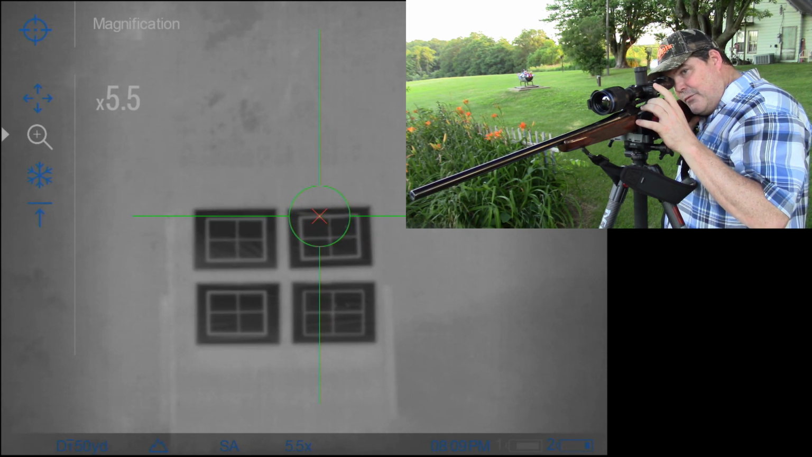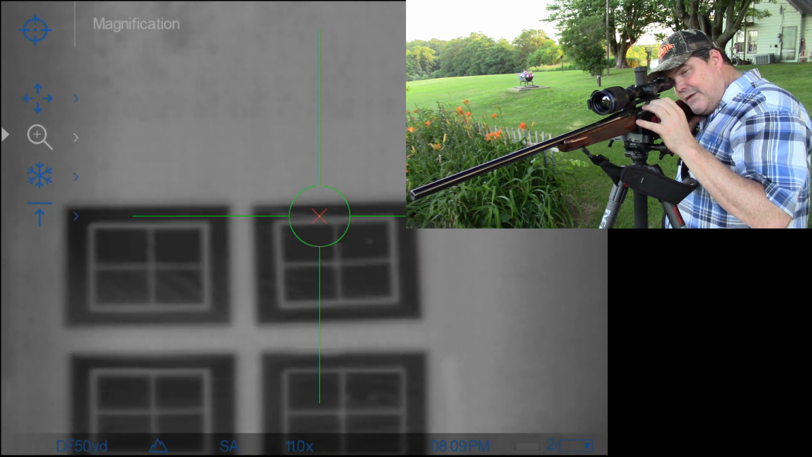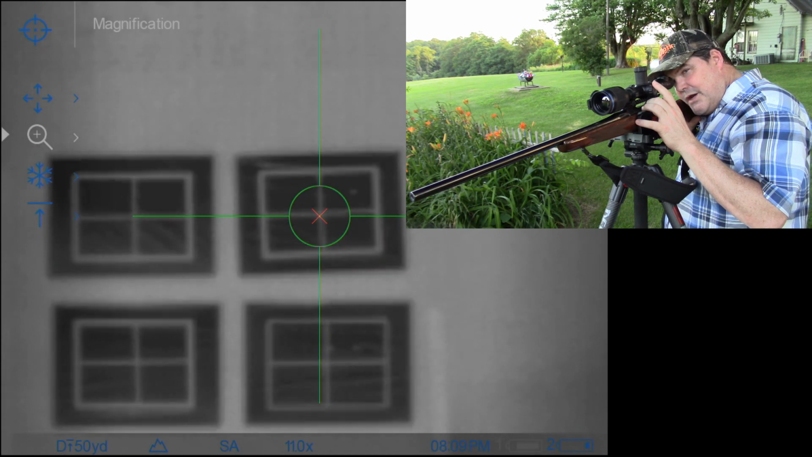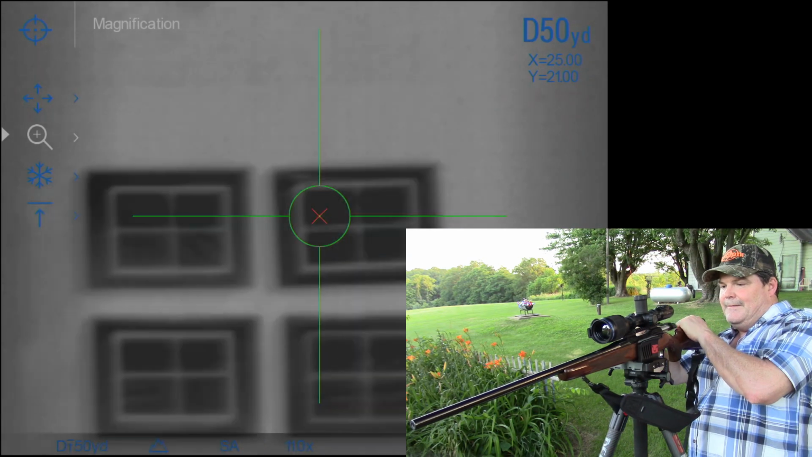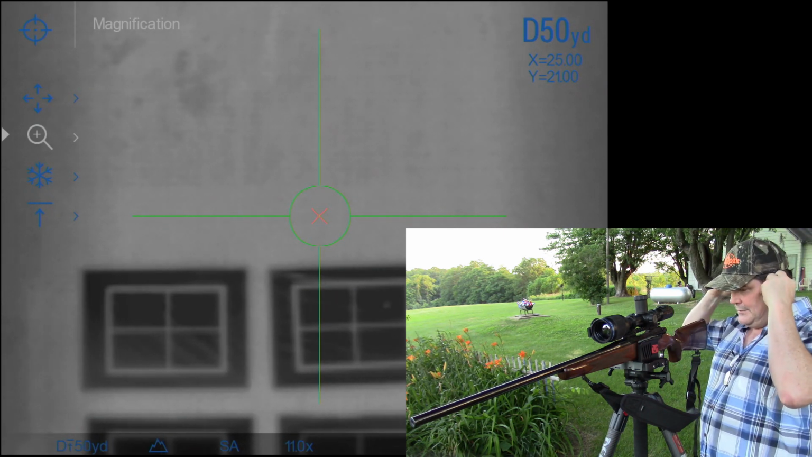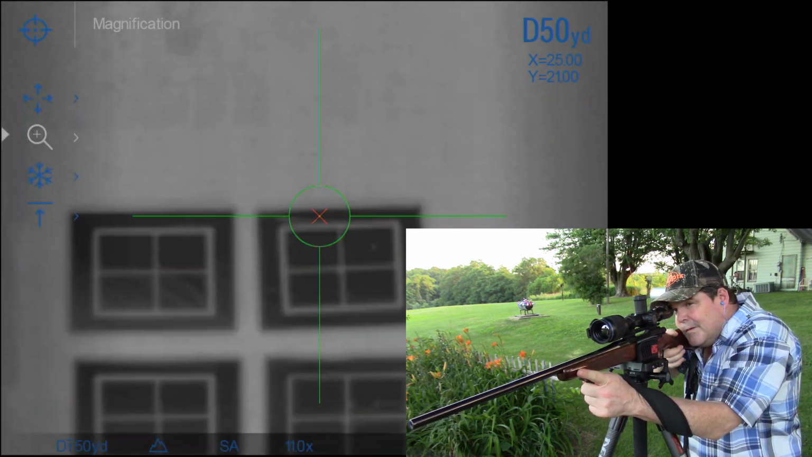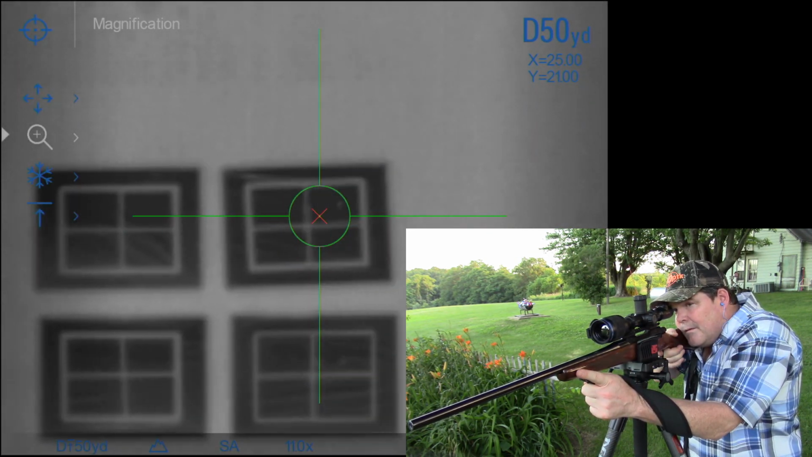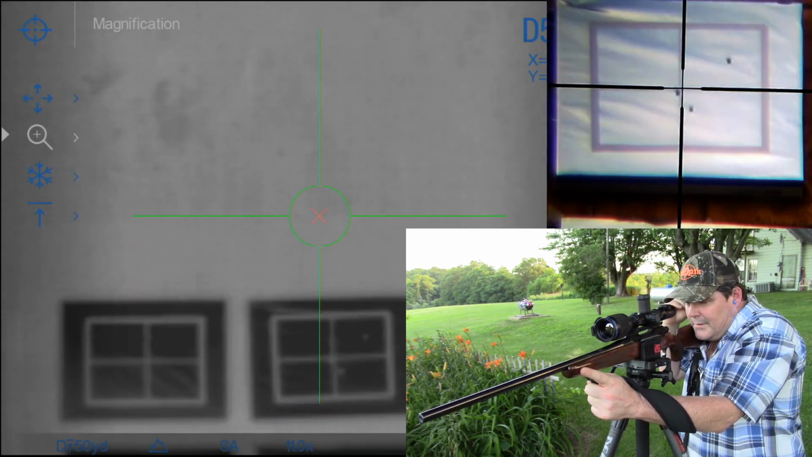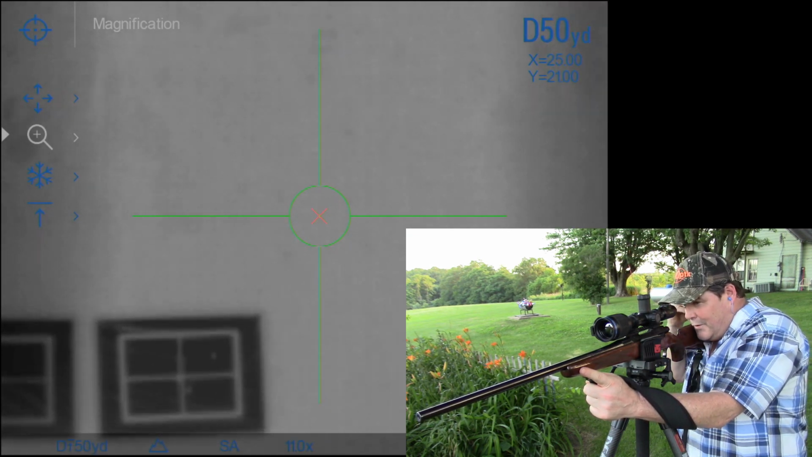pretty good. So what I would probably do at this point is go ahead and go up one bump at the 11X, and just to verify that I don't want to make another change, I would take another shot. We'll confirm that we're at that point. Okay, there I'm a little low right, but I think I pulled that one, so we're going to go ahead and take one more.